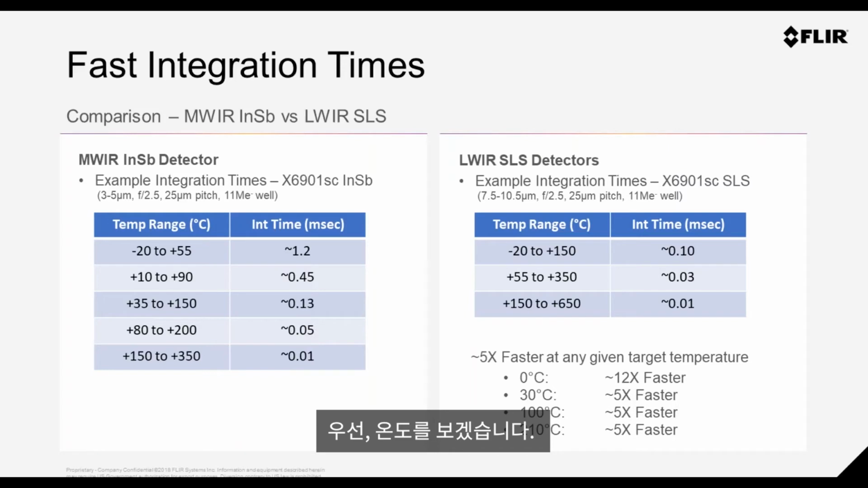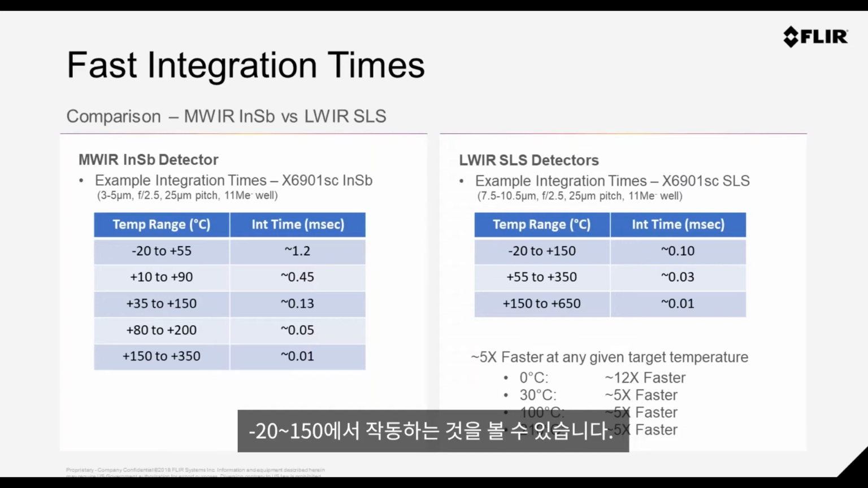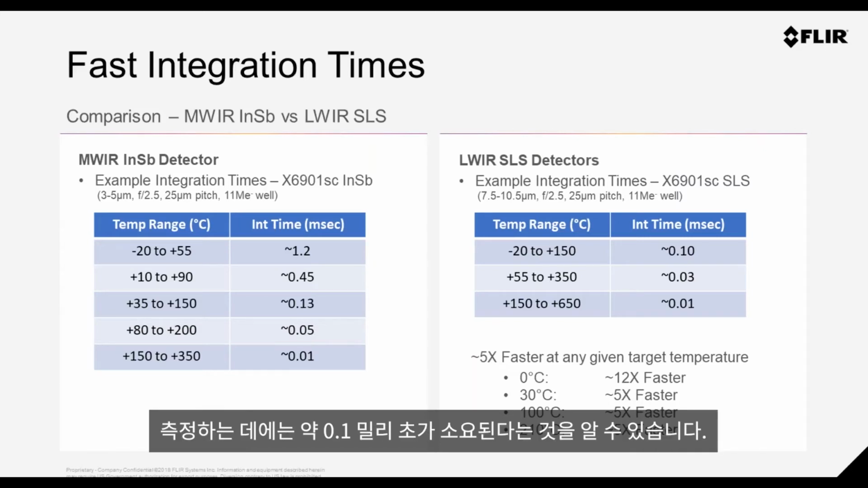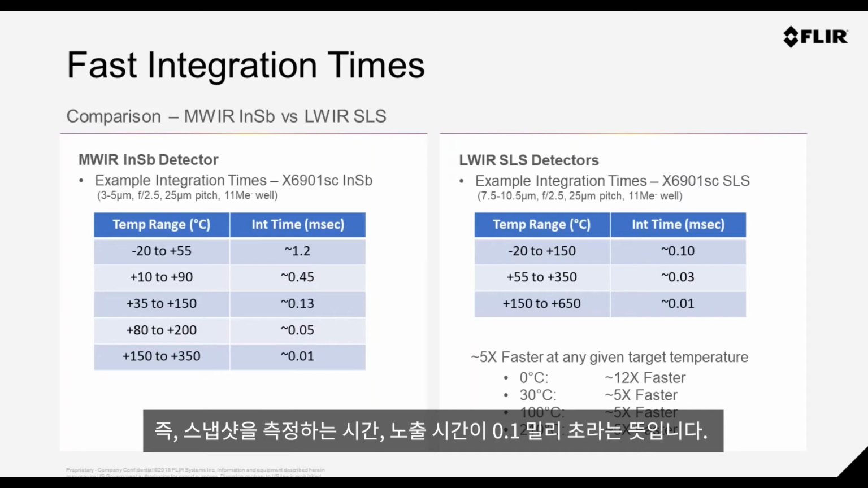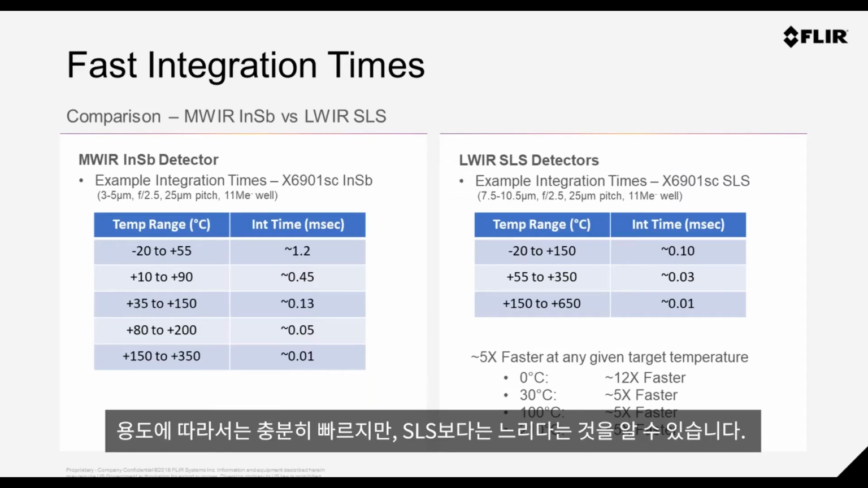Now, if we look to the first temperature, you can see that on the SLS camera, it's operating in -20 to 150 is the typical dynamic range. It takes about 0.1 of a millisecond image capture or snapshot time, or integration time, as I called it before. But if you look to the left on the midwave, it takes around 1.2 milliseconds, which may be quick, but it depends on the application. It's actually 12 times faster.